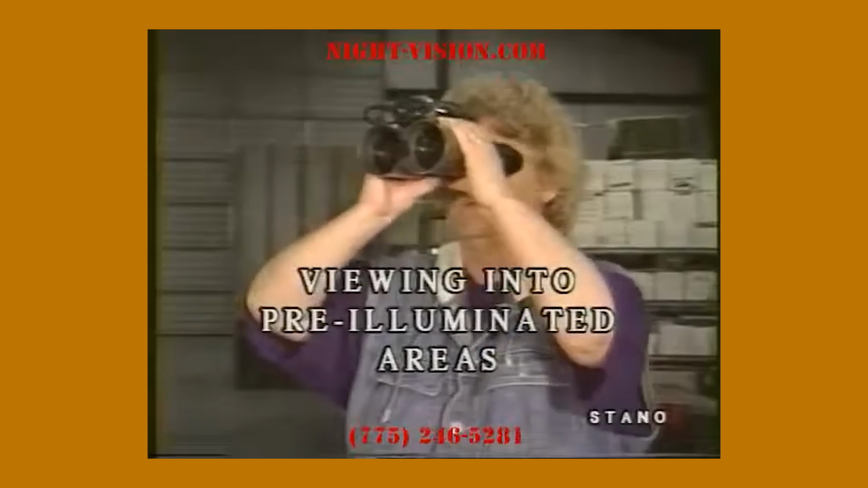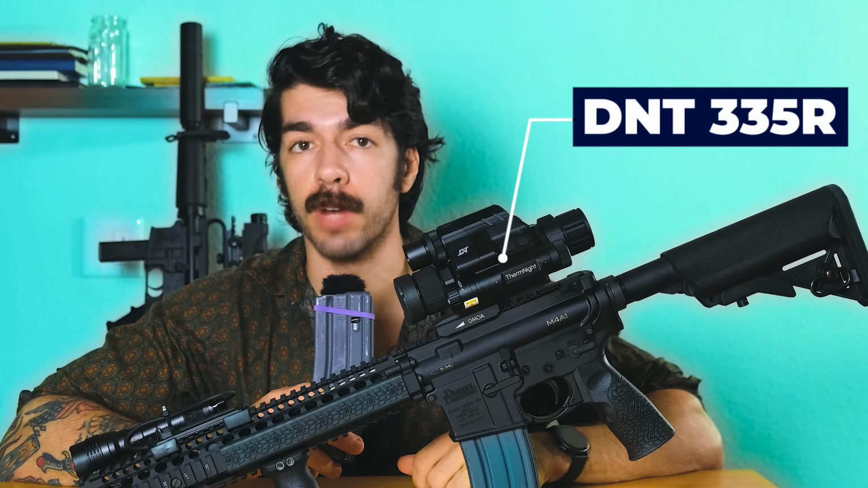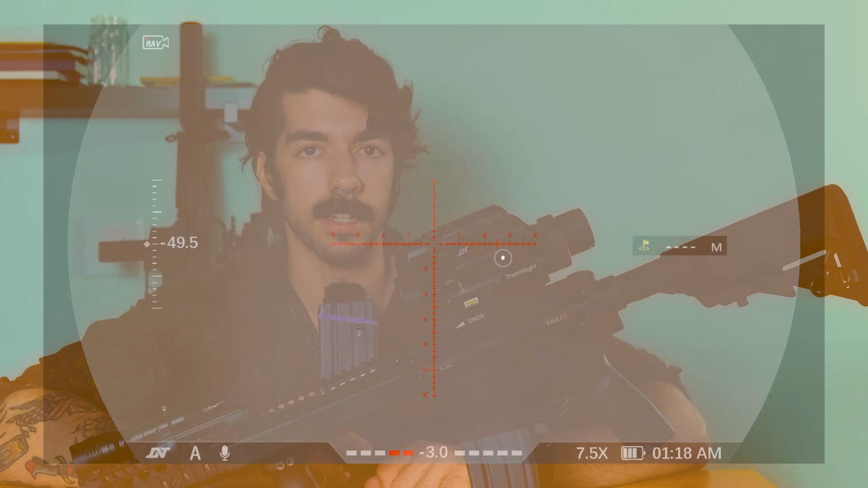There are tons of thermals out there, and to start us off, I'm going to be showing you mine. This is the 335R from DNT Optics. It's intended to be mounted directly to a rifle like you see here. So first, let's see what it looks like shooting this thing.